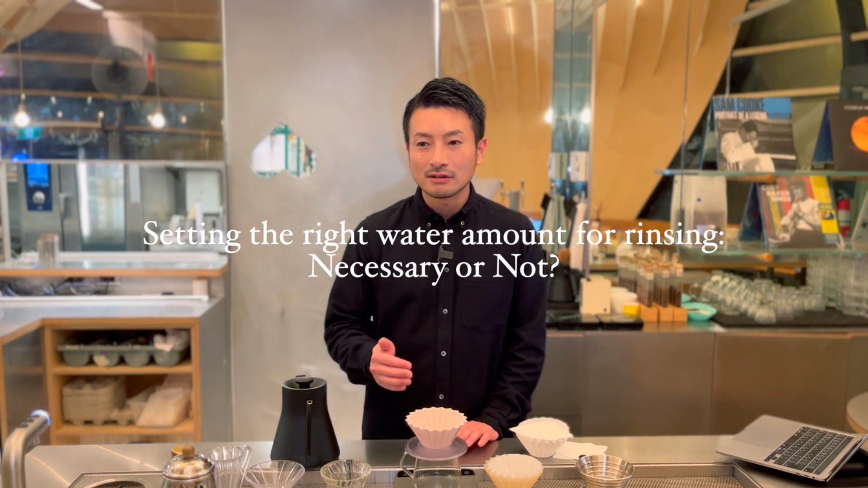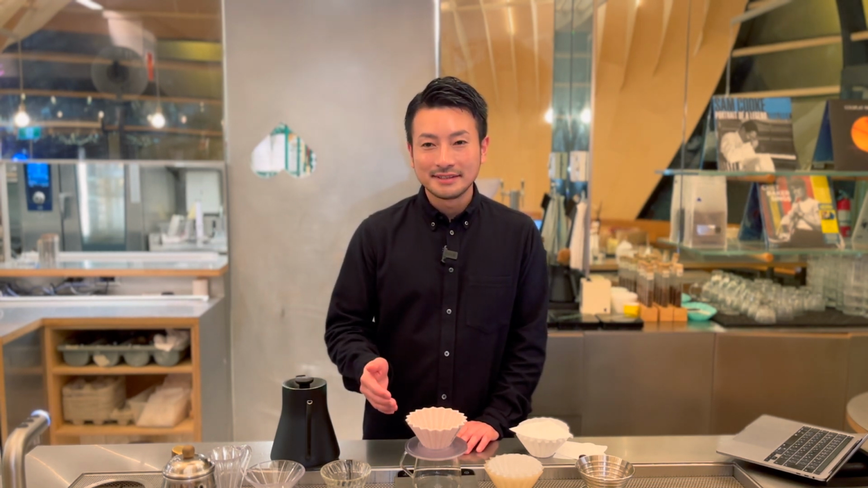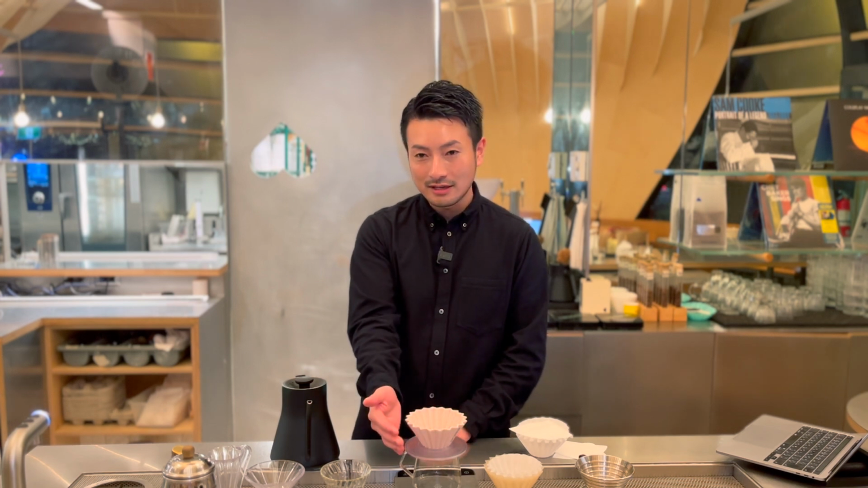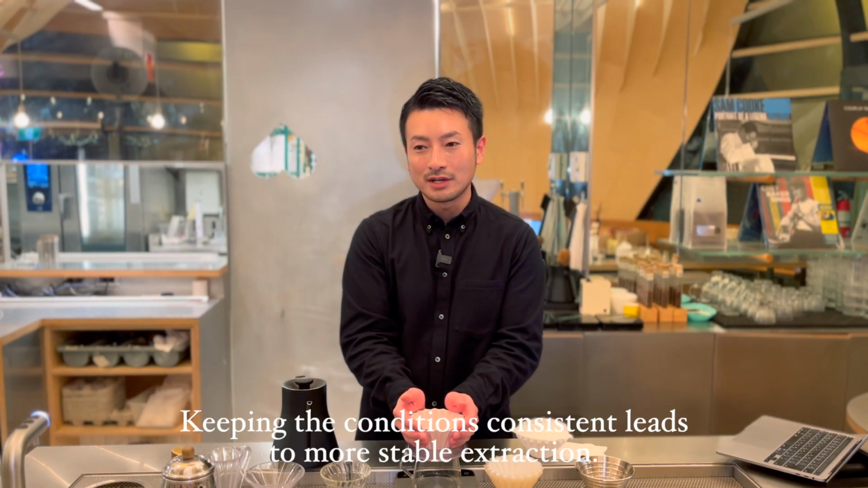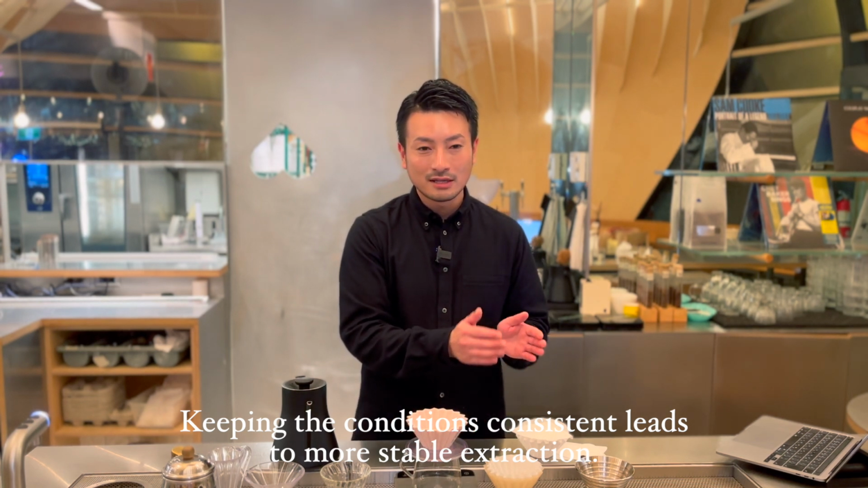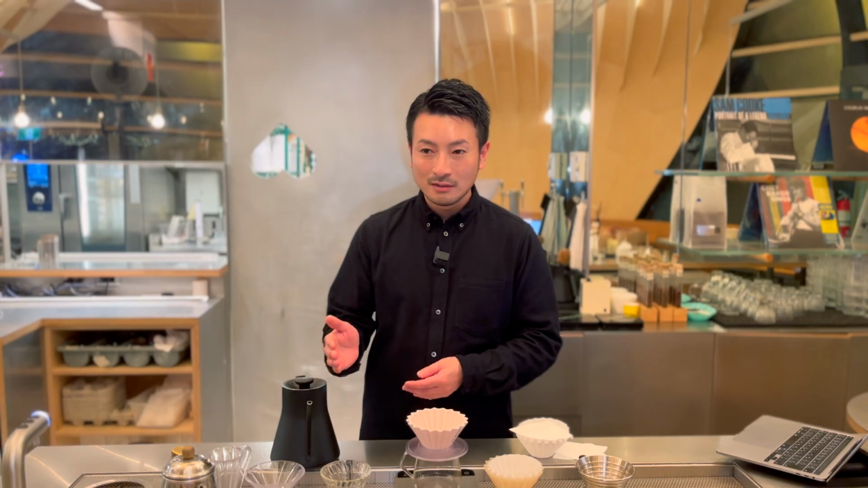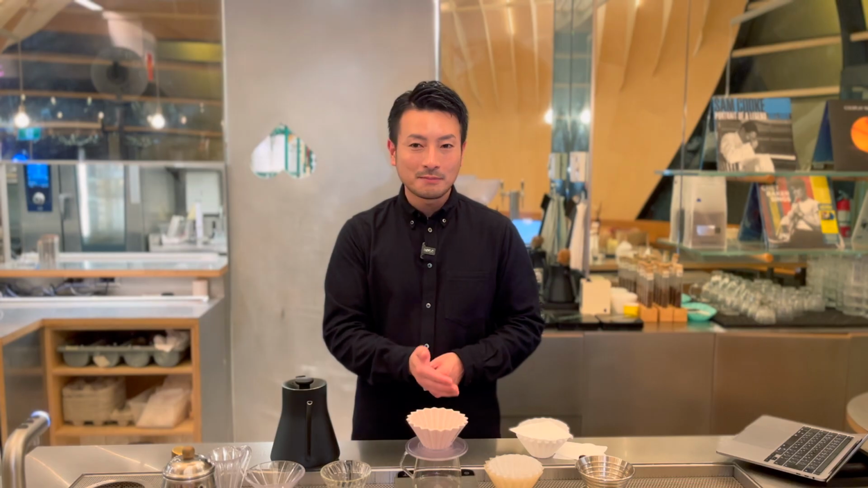How much water should we use for rinsing? Some cafes actually set a rule for this, like use X grams of water to rinse the filter, and honestly, I think that's a solid approach. For example, if 300 grams of hot water is enough to completely remove the paper smell and warm up the dripper, then it makes sense to train baristas to follow that standard. That said, 200 grams might be enough, or maybe 400 grams works better. It really depends. The key is to fully remove the paper smell and properly preheat the dripper. At the end of the day, that's what really matters.